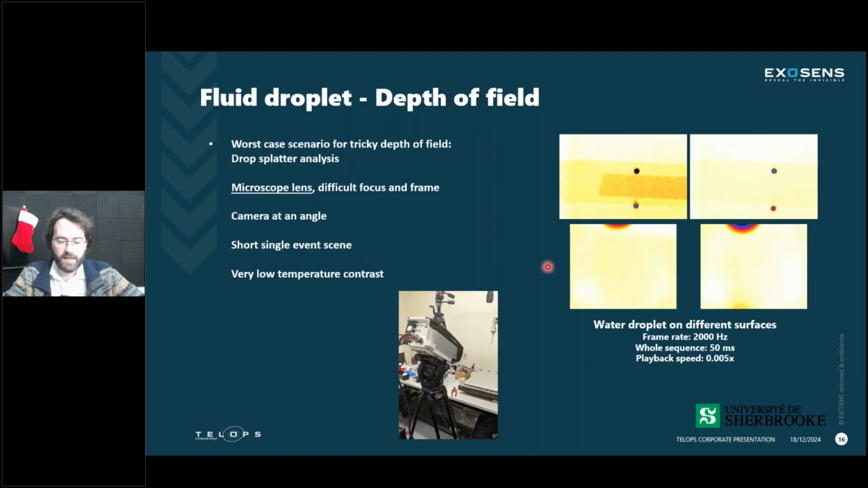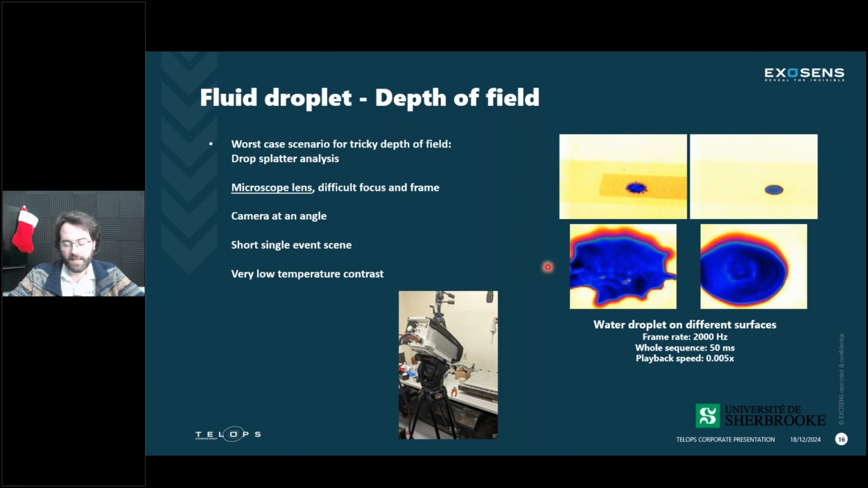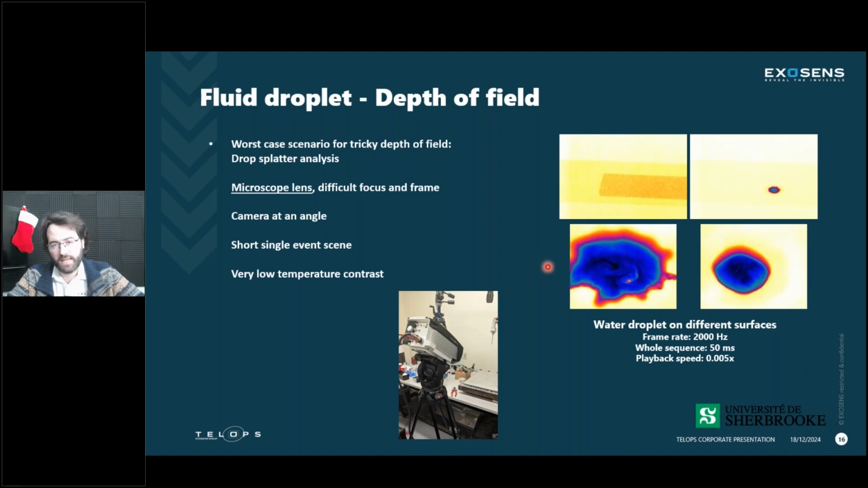Something else that was interesting, more on the fluid dynamic side, was done with a standard 50mm lens, also a G1X microscope lens. We're looking at water, not water, but fluid droplet splatter. They're attempting to do mechanical and energetic analysis of that kind of phenomenon on different surfaces. So we had a metallic surface and we had a porous surface on the left. We can see the behavior is quite different.